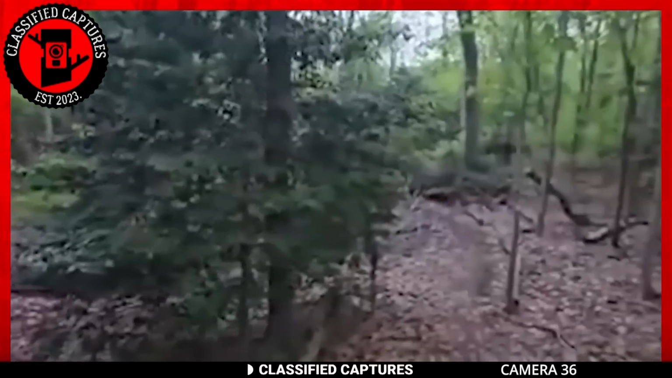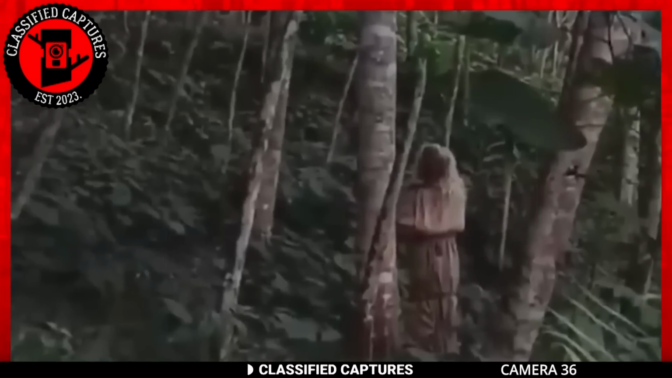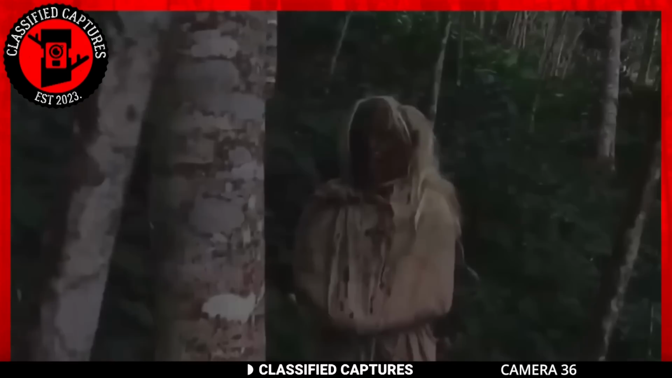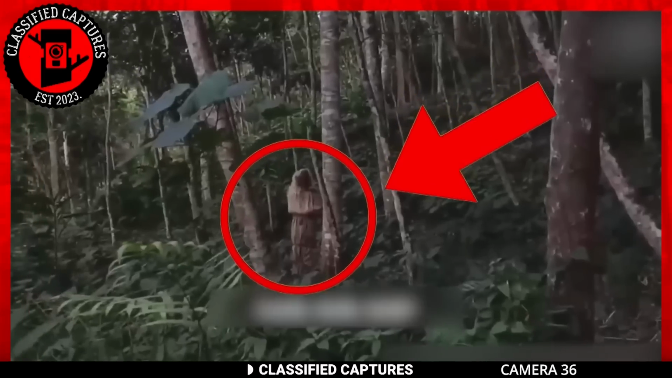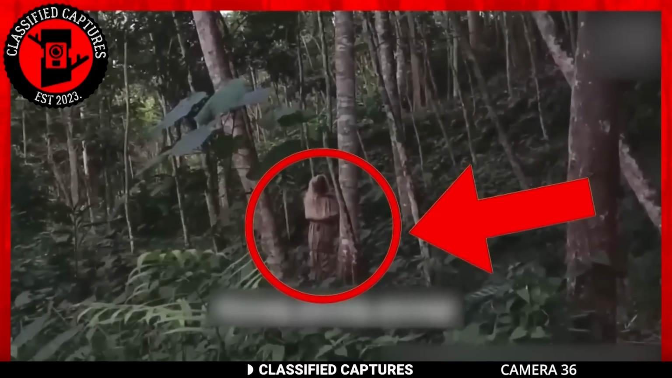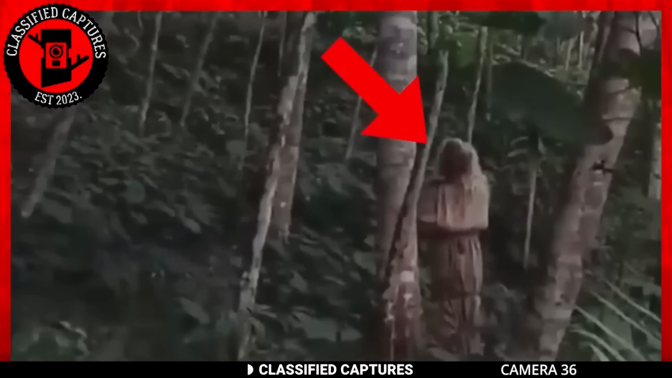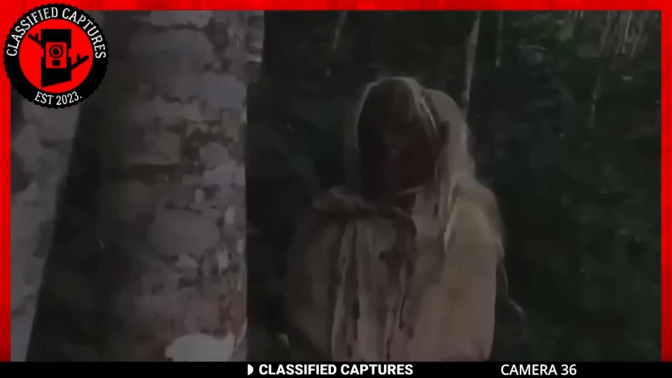This video was taken deep in the heart of the Indonesian forest. In the frame, you can see something rather peculiar. A woman dressed in white robes standing by a tree and gazing directly into the camera. It's the kind of scene that might make you think twice before venturing into the woods alone. Some local folks suggest she might be a witch or a spirit. Watching the footage, I can understand where they are coming from. I mean, it does look like it could definitely fit the bill.